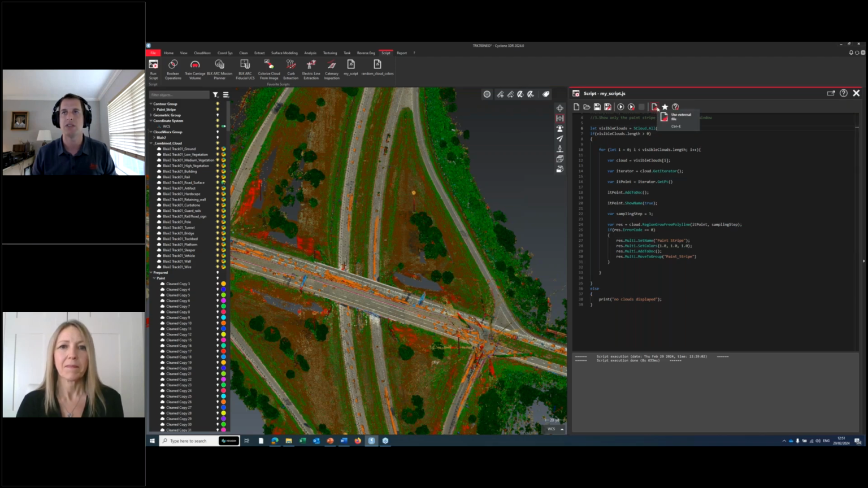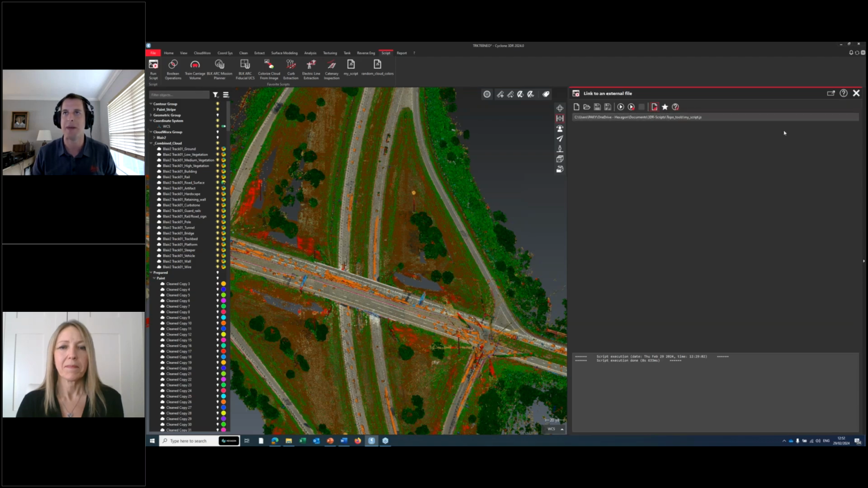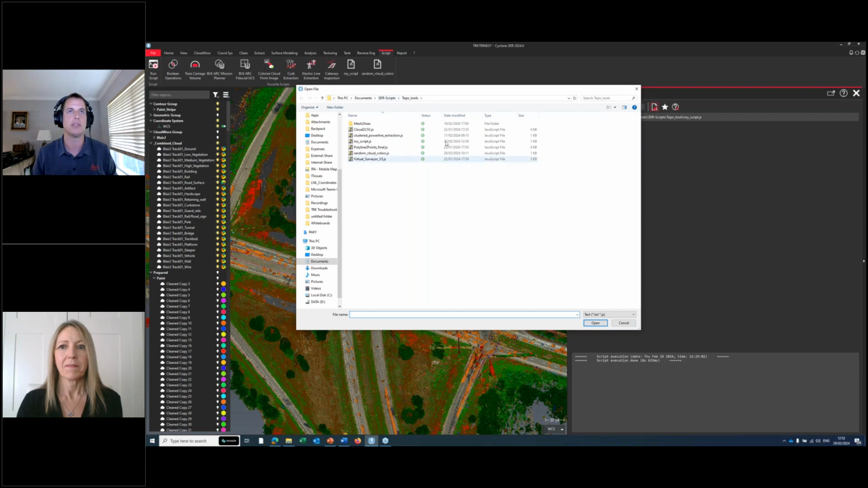And you can use an external file. It's interesting. You can give it a path if you want to. Mostly I just have it saved in a local folder and just grab what I want.